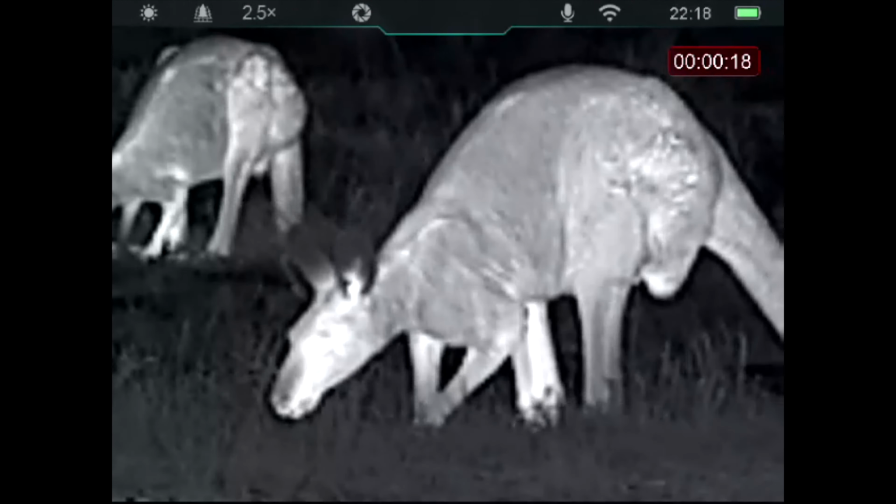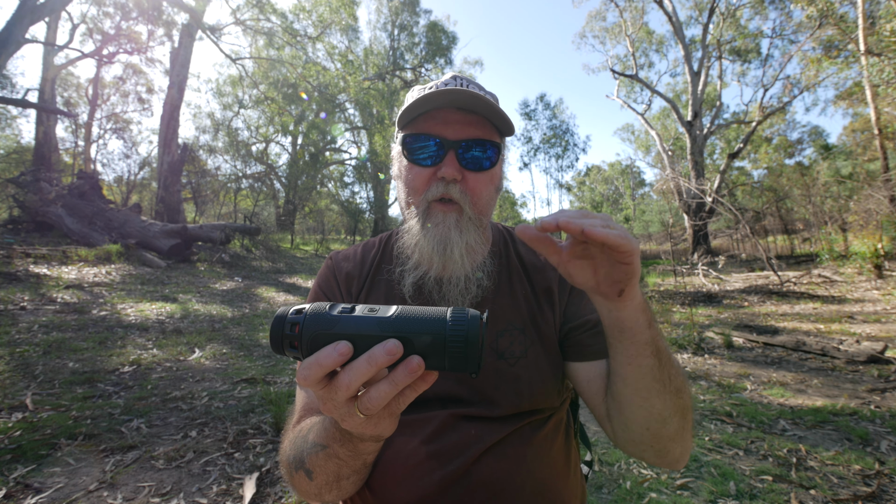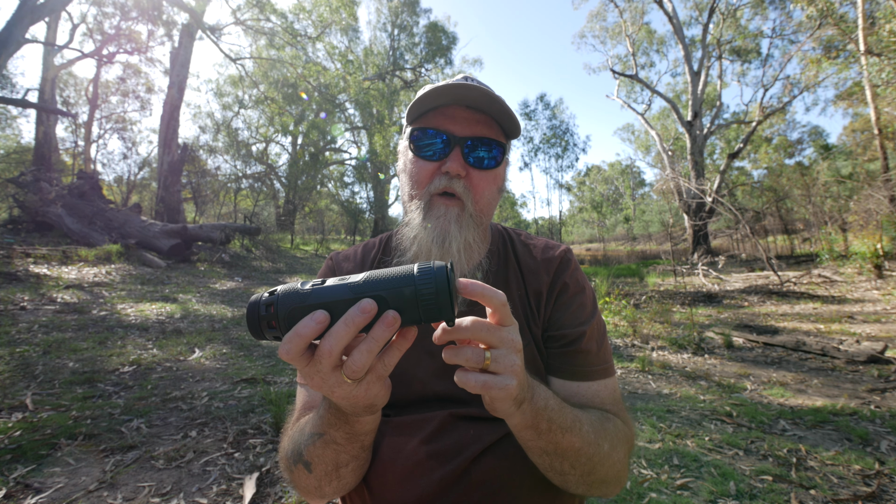Conclusion: who is going to want to use this? Anyone who does open areas. If you don't want to bite the bullet for the higher end sensor, this one with the 3.5 base mag and the mid-range sensor, it fills that void really well. Having the 25mm lens on it compared to some of the other ones that are normally like 19mm lens, you're getting a good distance for thermal detection. You'll see things quite far.